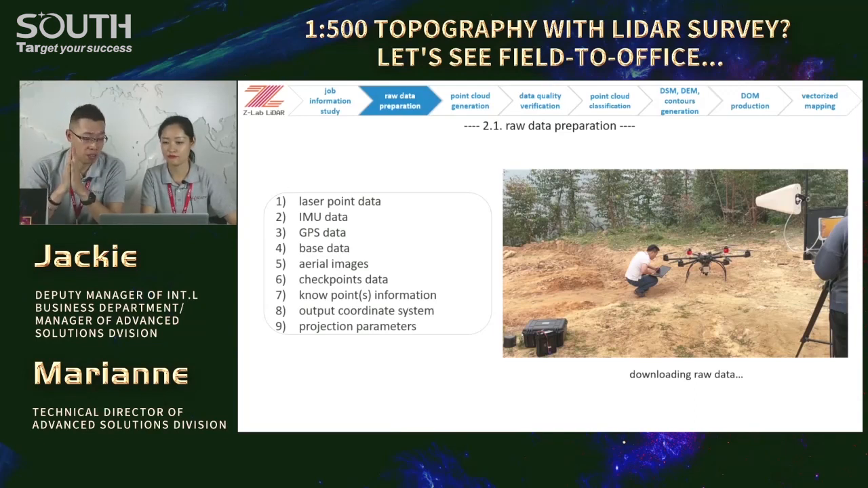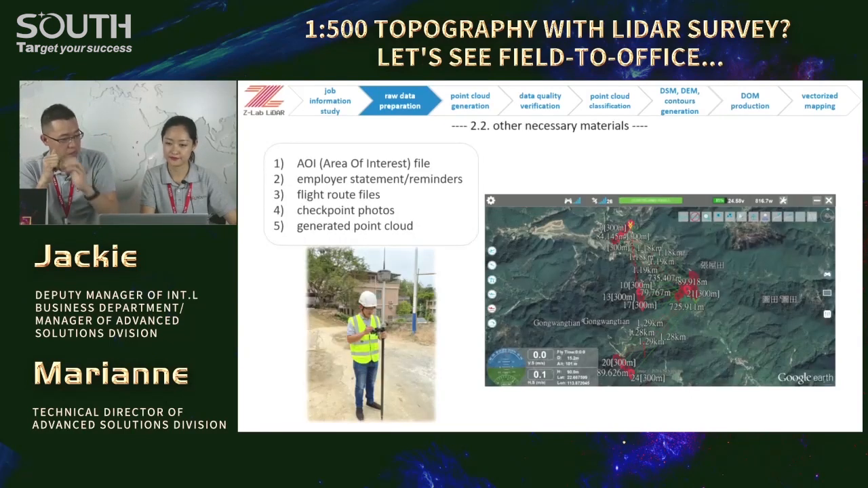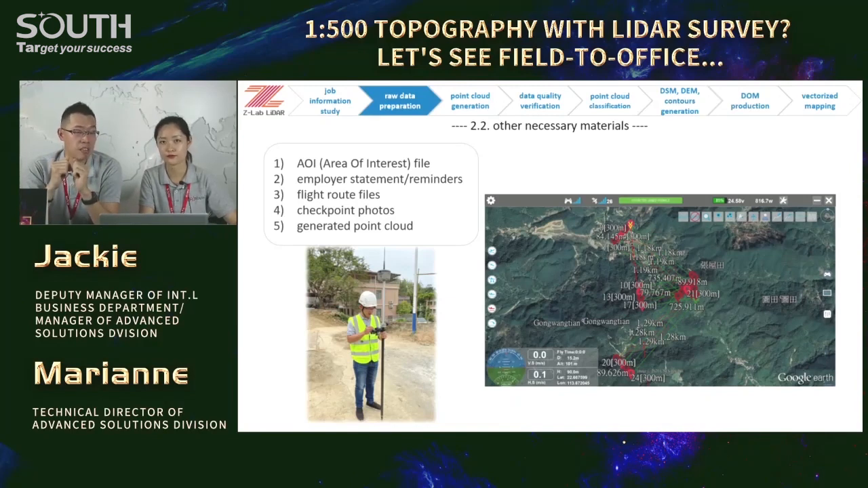Now we collect the raw data. Let's see, 1, 2, 3, 4, 5, right? The raw data from the fieldwork team, and then continue right here. Okay. And of course, there will be a long list of all the necessary materials, like here, and those mentioned in the previous slide. Then the processing team may follow up properly.